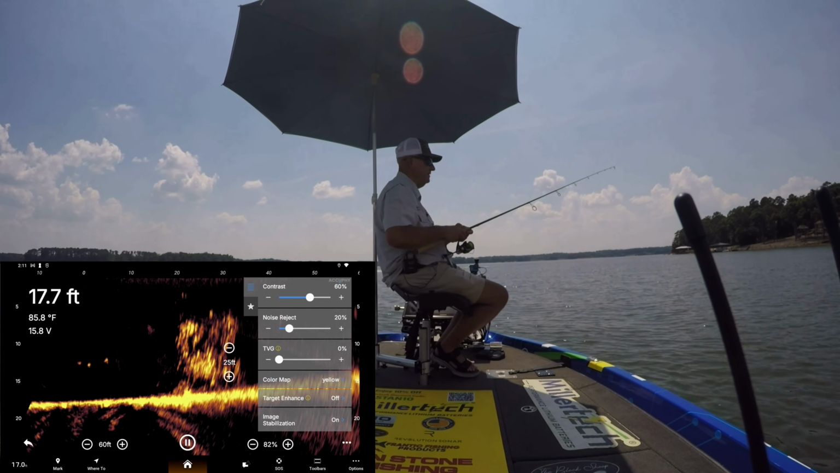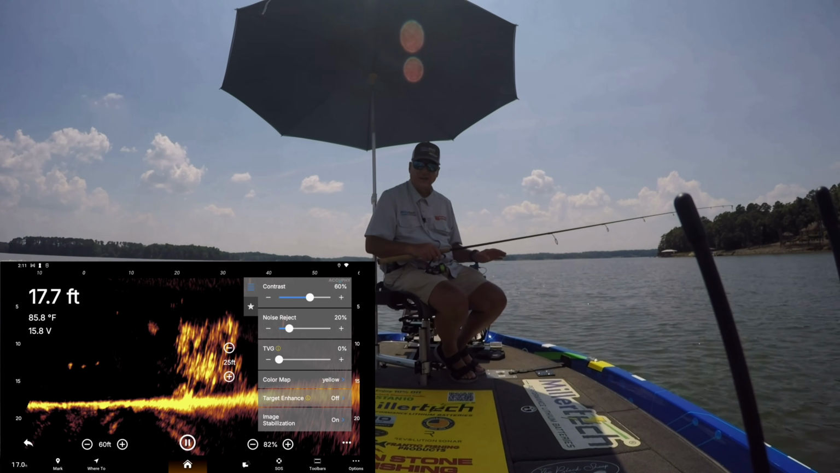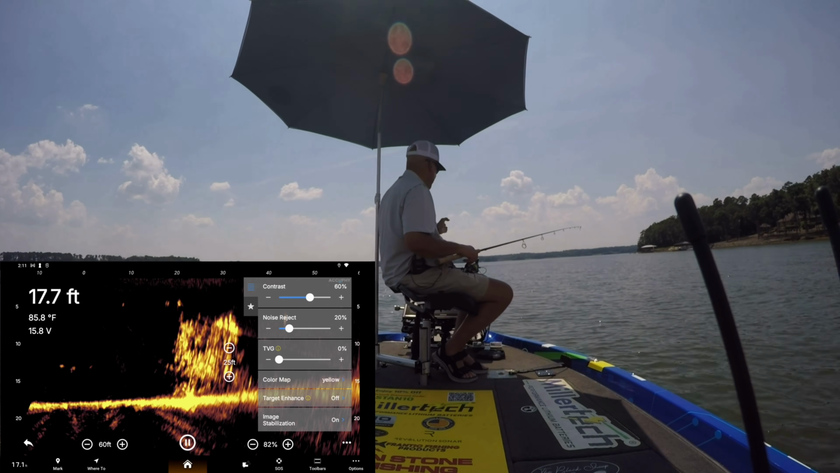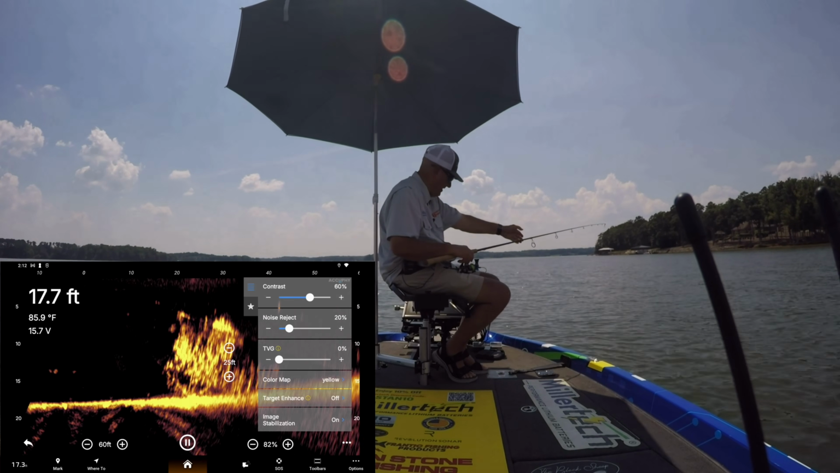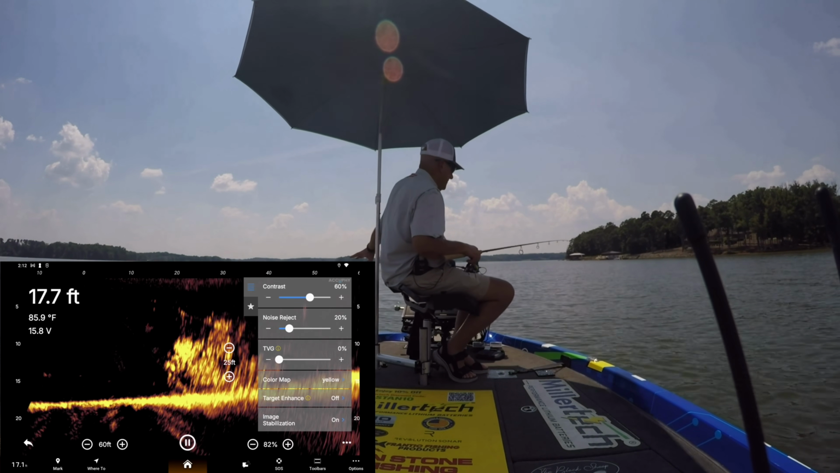Now we've got our Ping Live transducer mounted on the Garmin spy pole. I have 2 spy poles. It's mounted on the starboard side one, which is the one on the driver's side of the boat, this side. Then we've got one spy pole motor mounted on the port side of the boat.